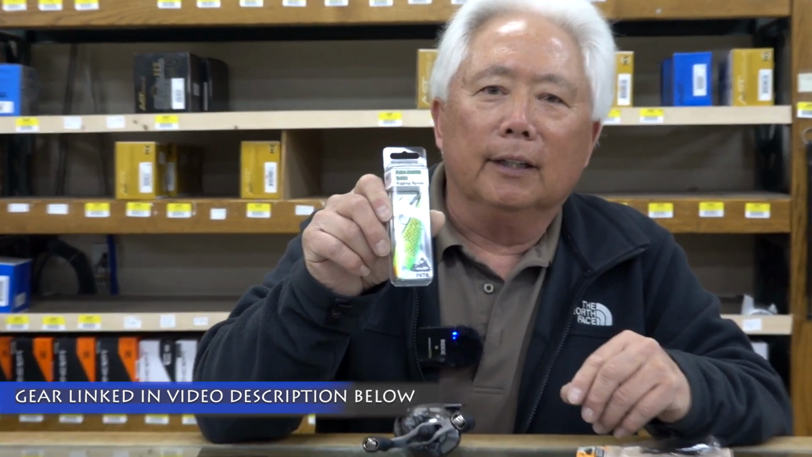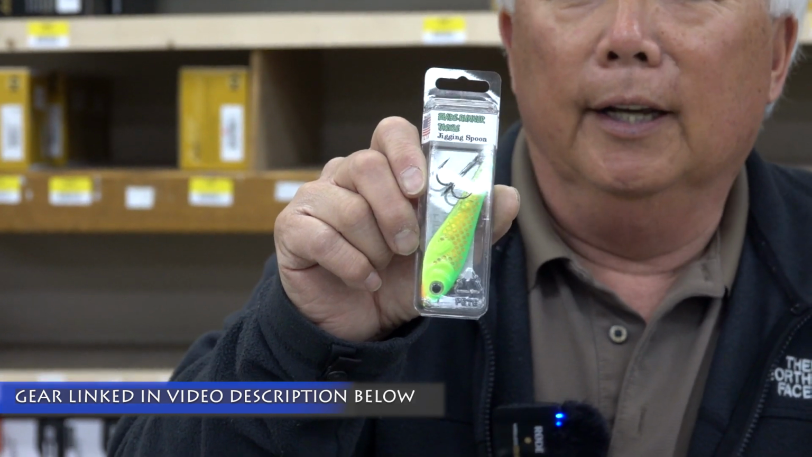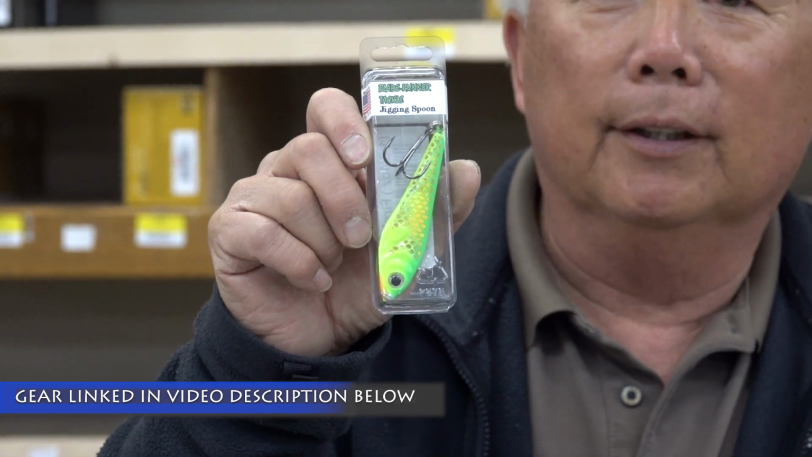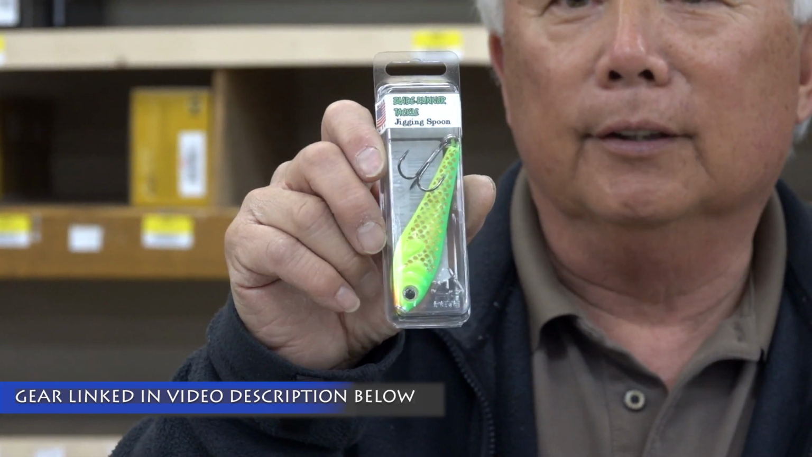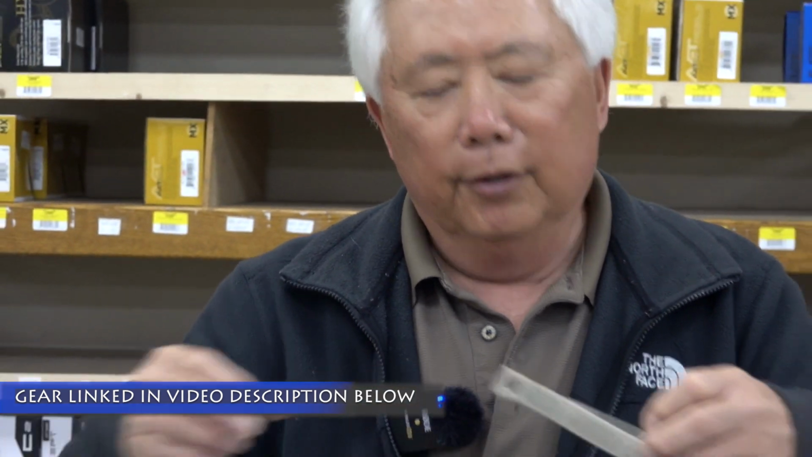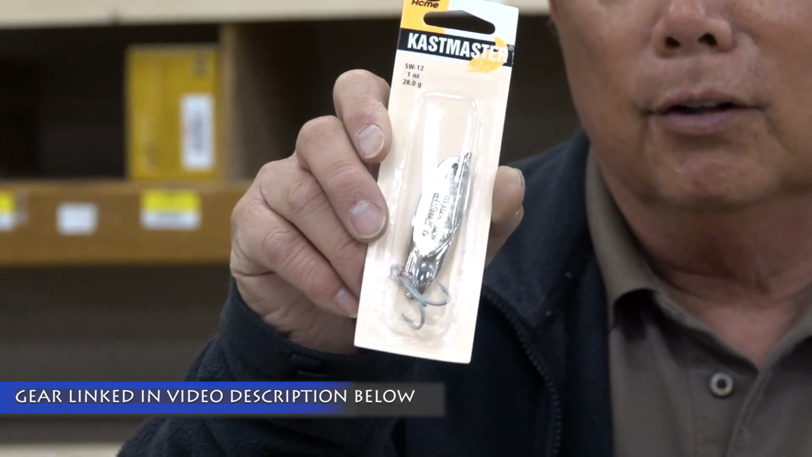Baits, so spoons. I use a lot of Blade Runners. I use anywhere from 3/4 ounce to 1 3/4. And Morning Dawn seems to be the best. It just depends on if it's a cloudy day or it's clear. Fire Tiger, Morning Dawn. I do use a lot of Kastmaster. They have a different fall to them.